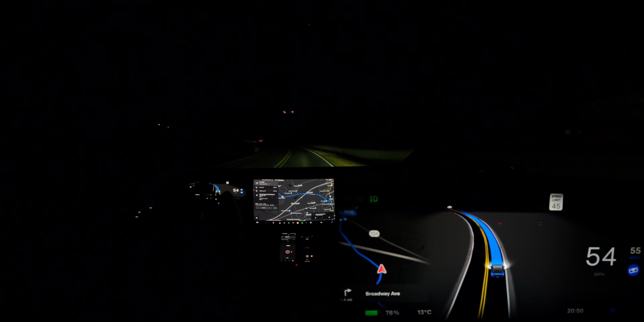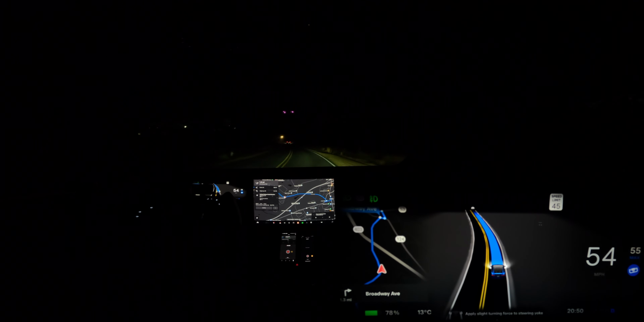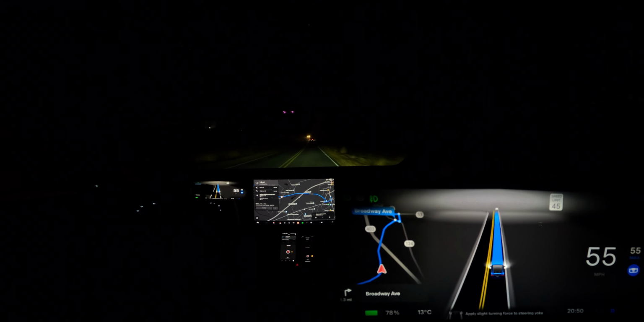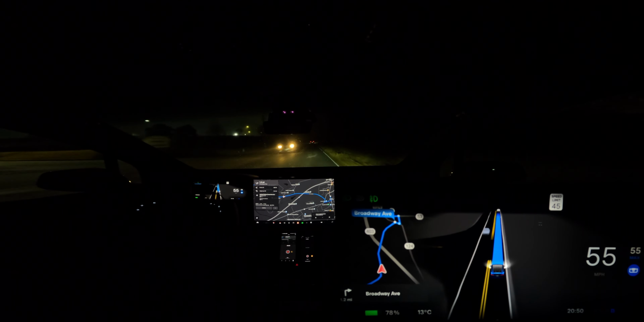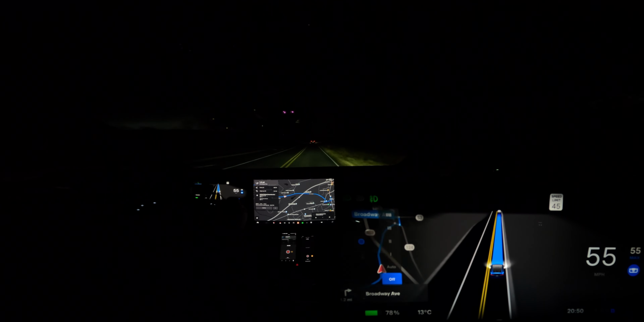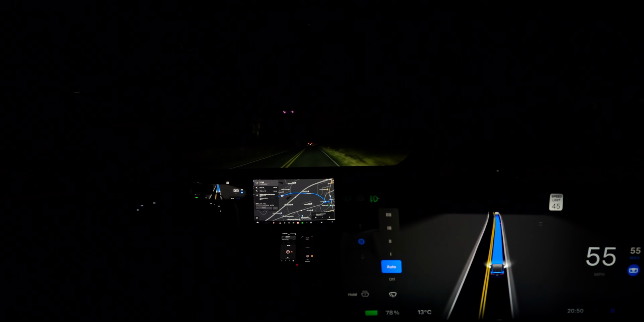And here we go, it starts raining. Wipers are being set into auto.